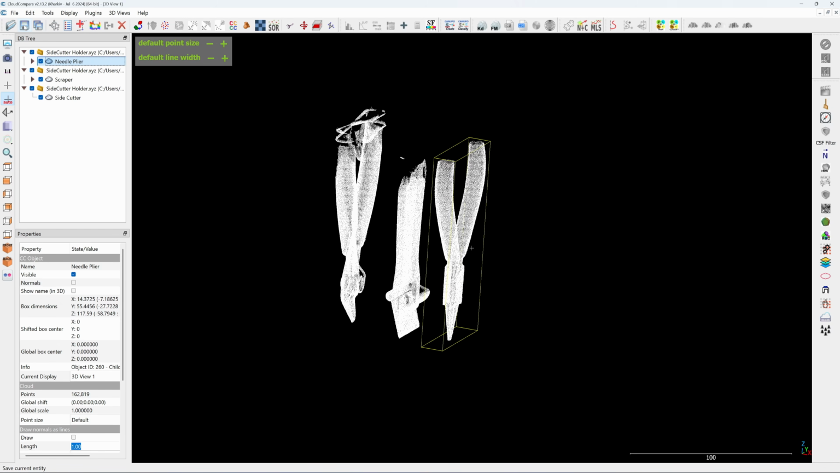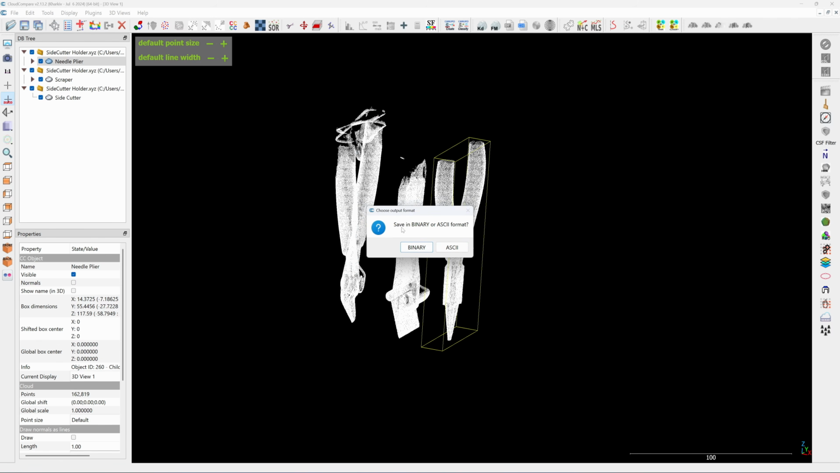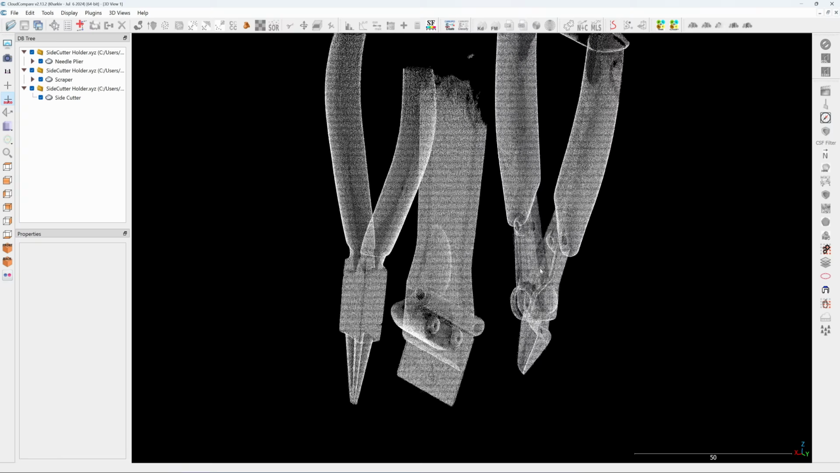Okay, next I'm going to export this one by one. Click on here, click on save current entity, and save it as a PLY mesh. When you click on save, it's gonna ask you to save in binary or ASCII. I choose ASCII, and that's it. We're done. So I do the same for all 3 of the point clouds.